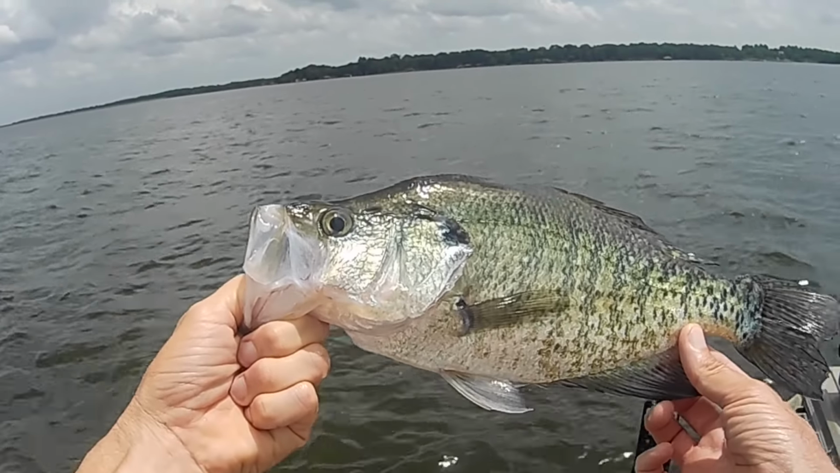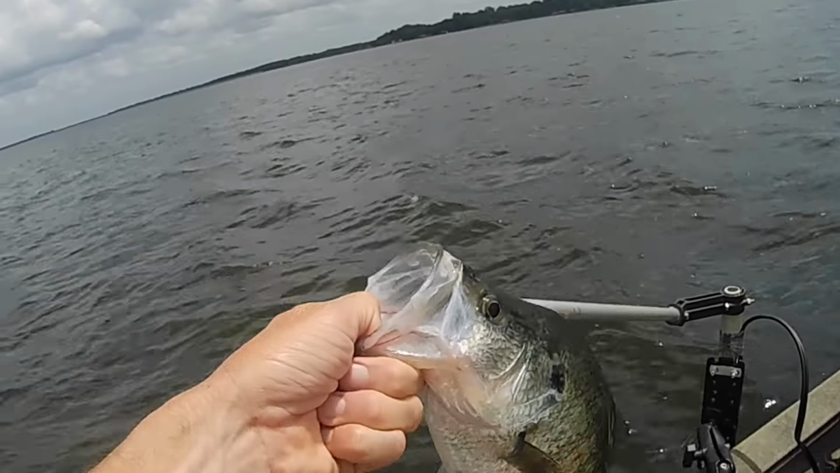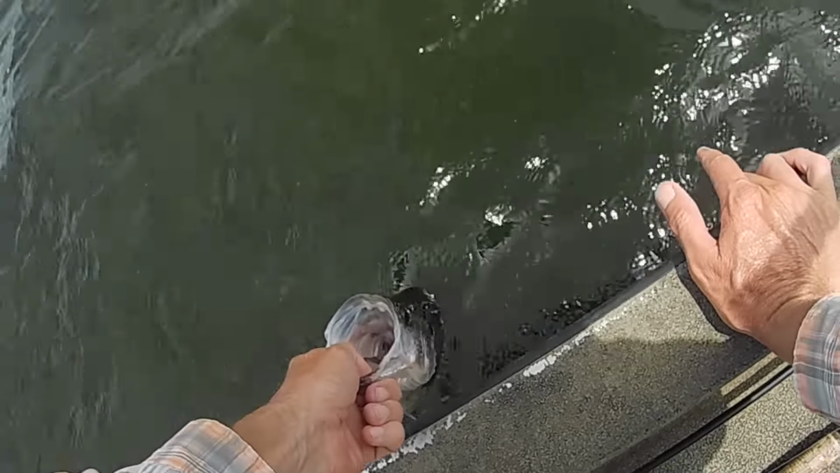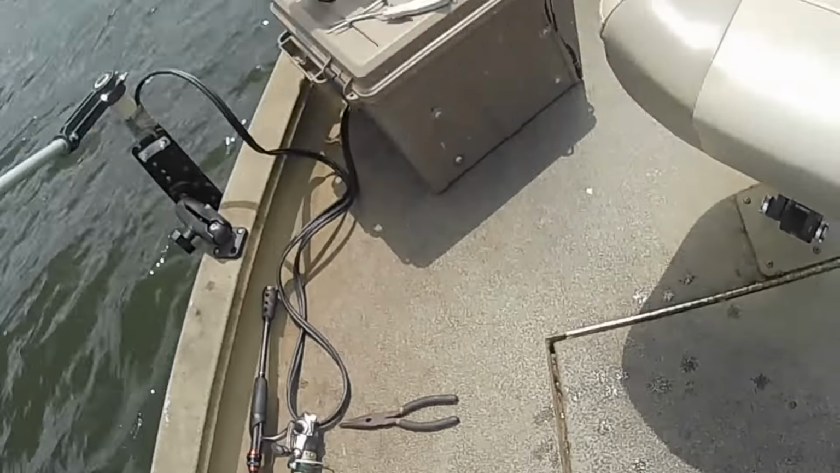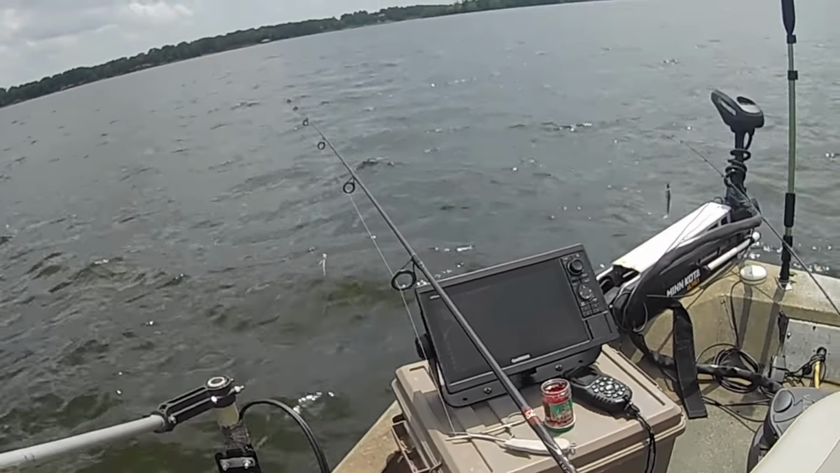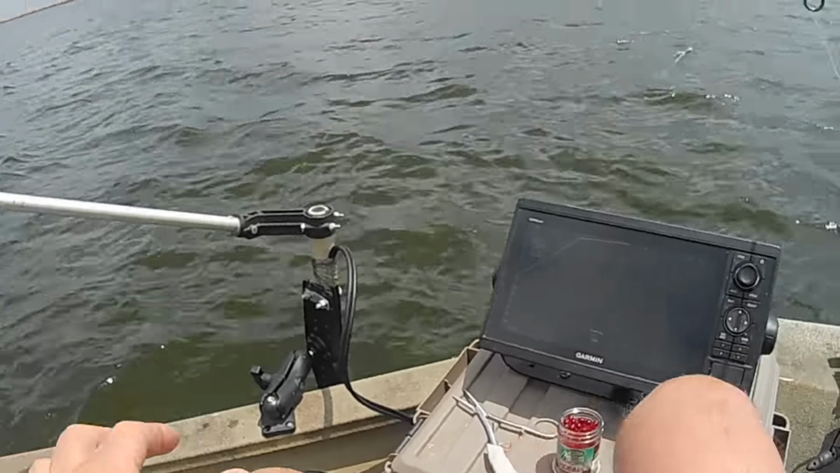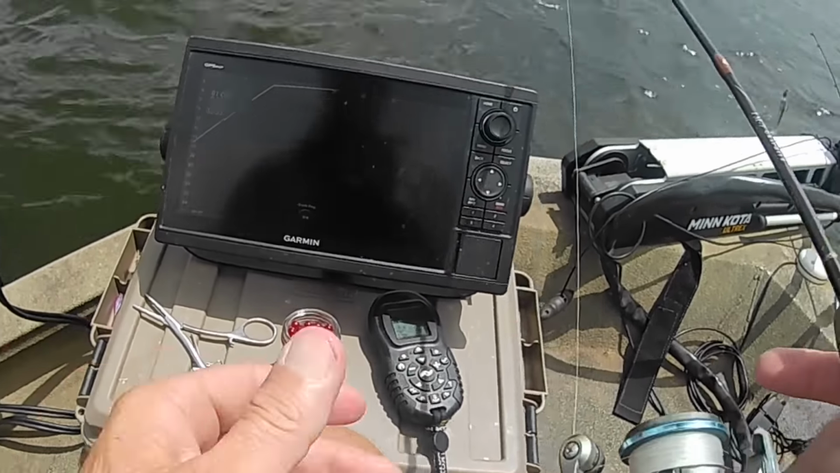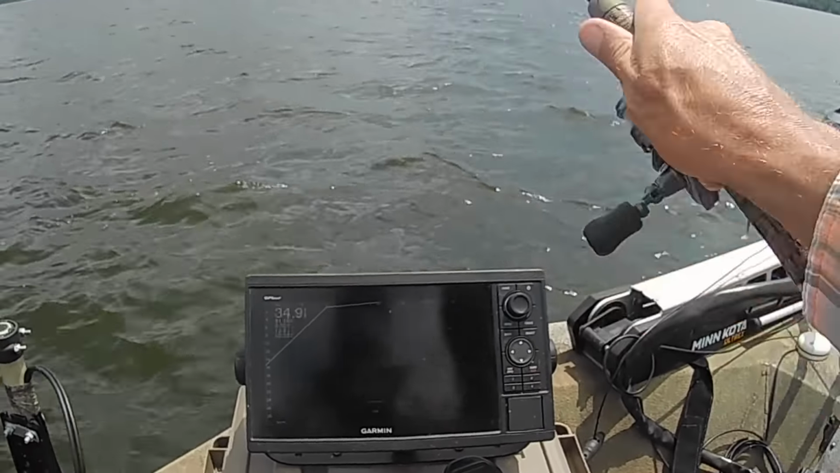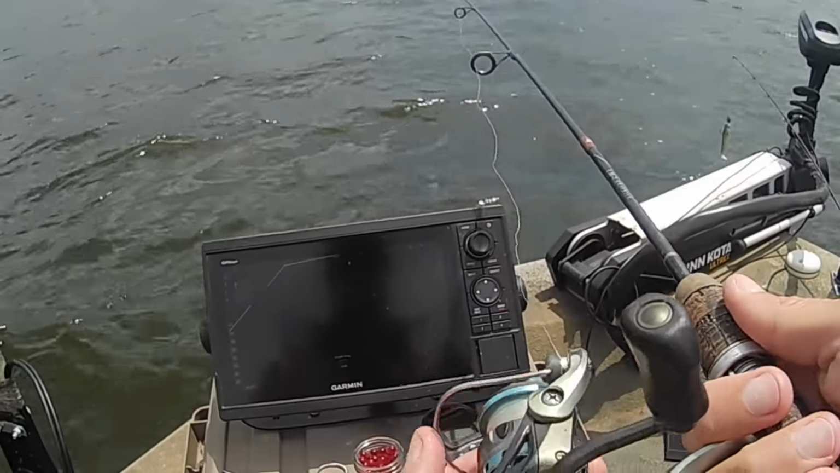Well, they just keep on biting, I guess. Let's let her go. Just move from trees to trees. Once you get in an area where there's some good timber and some fish, they're pretty aggressive and they'll go ahead and bite. As long as you make a good accurate cast, you shouldn't have any troubles catching some.